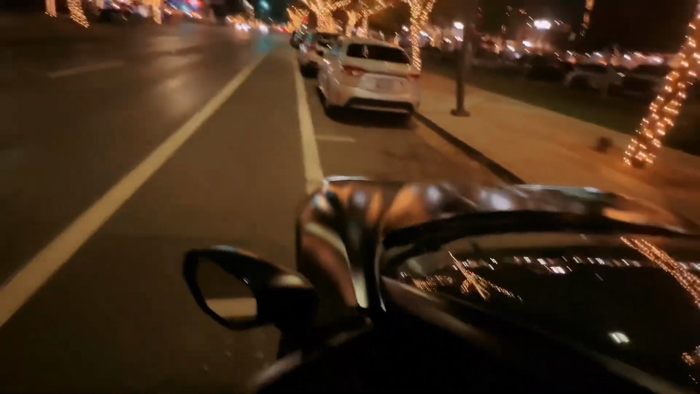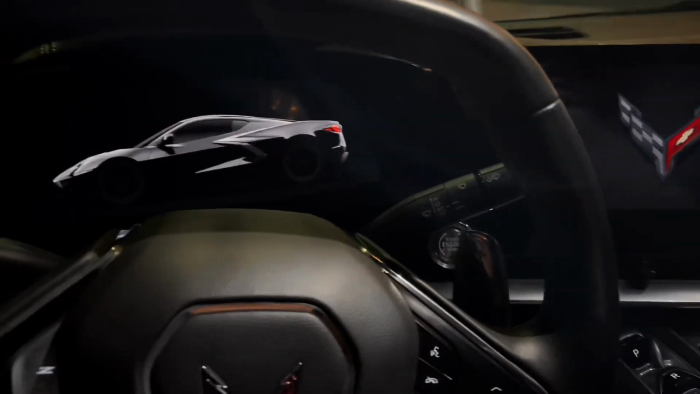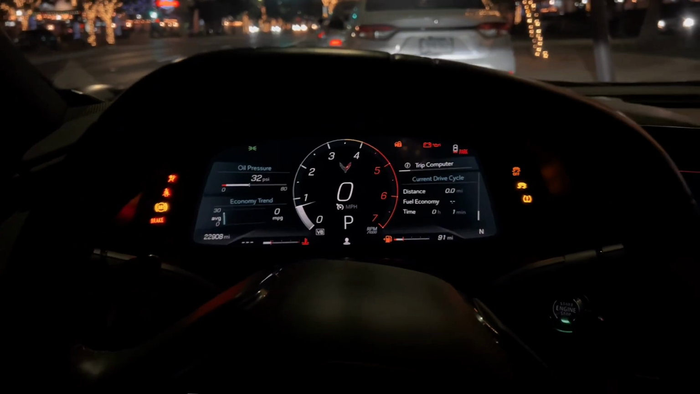let's get inside. First things first, dope little animation that they show on the screen. I love that. So cool. So when you do the remote start, when you get in, you gotta put your foot on the brake and press the engine start button still, just to get everything going on the inside. But let's get started. Let's get on the road.